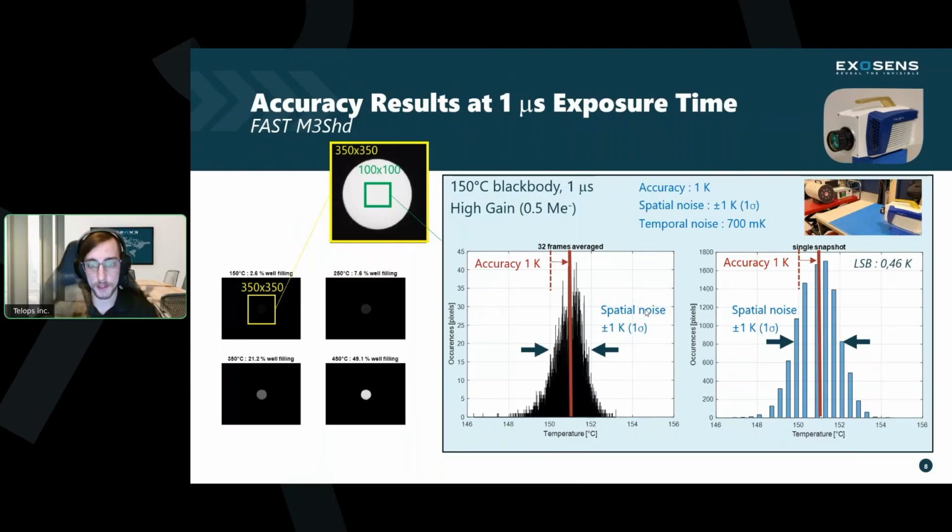But we're very happy with that. So it essentially means that the camera is accurate to the reference source, to the black body. Its temperature reading is accurate. Spatially, across the pixels of the detector, it is accurate, and also temporally. So over time, the fluctuations in noise are relatively small, meaning we have good data in all conditions.